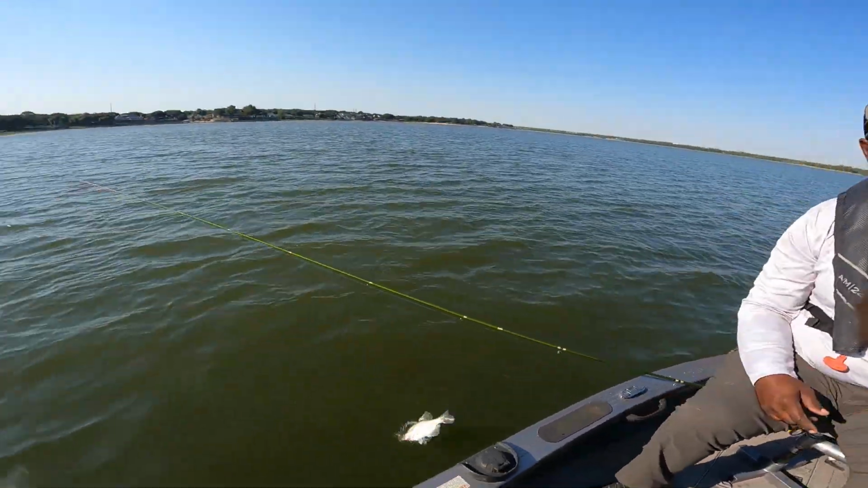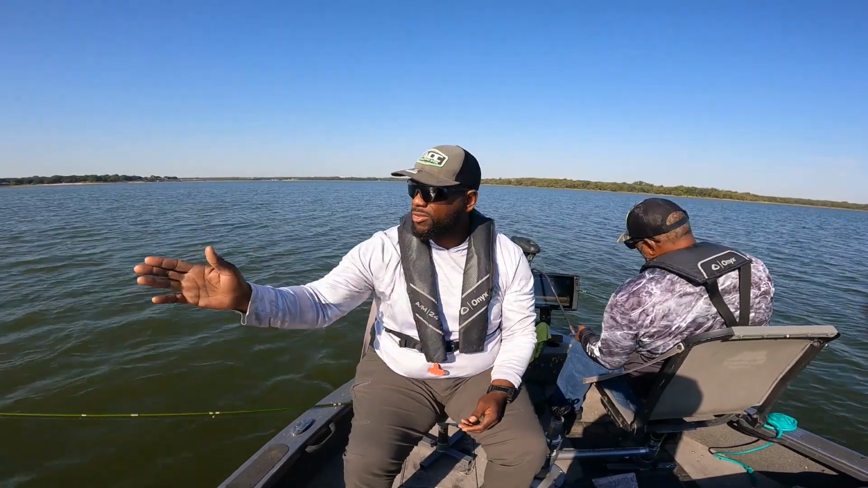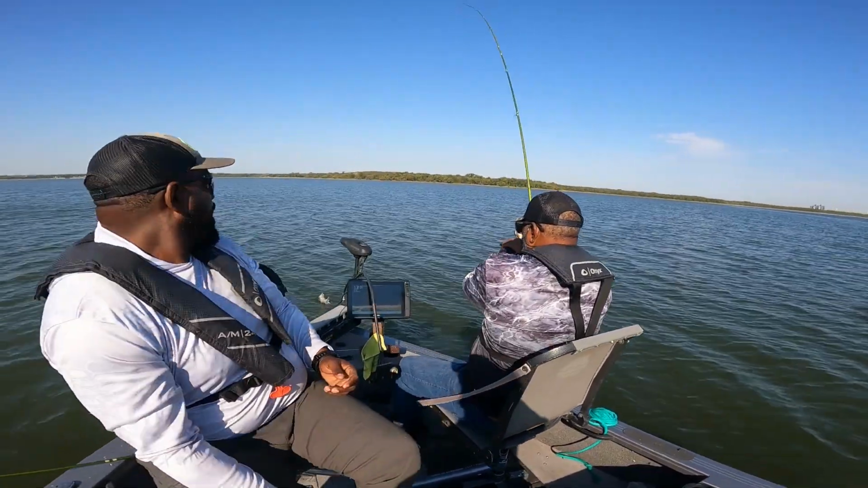Whew. He's safe, man. He's safe with us. We're gonna get back in this 10 foot of water. I'm gonna see if I can find this ledge again, and then we're gonna zigzag, just like I talked about. The fish are there. If you don't have live, look at Dad, man.